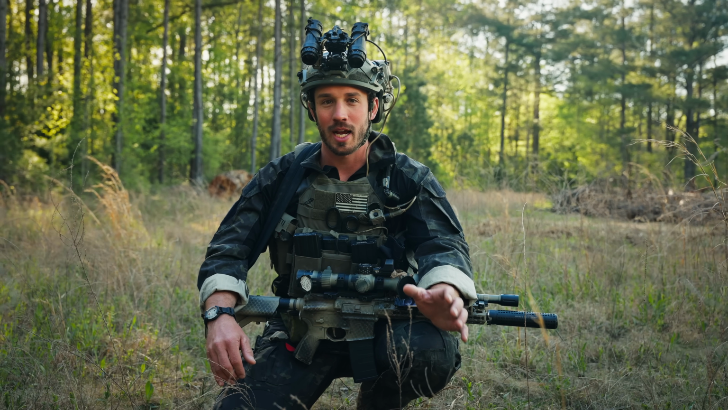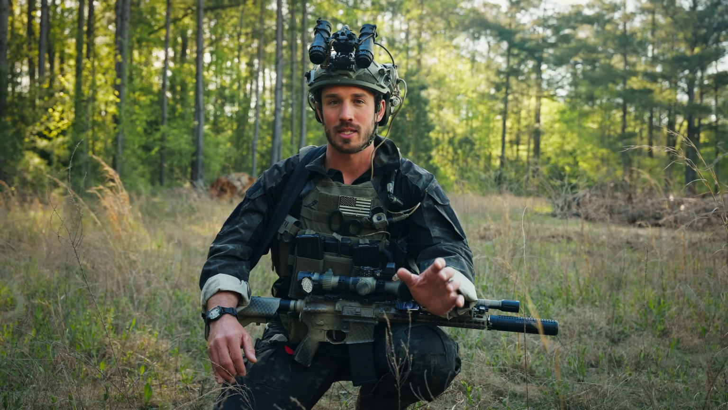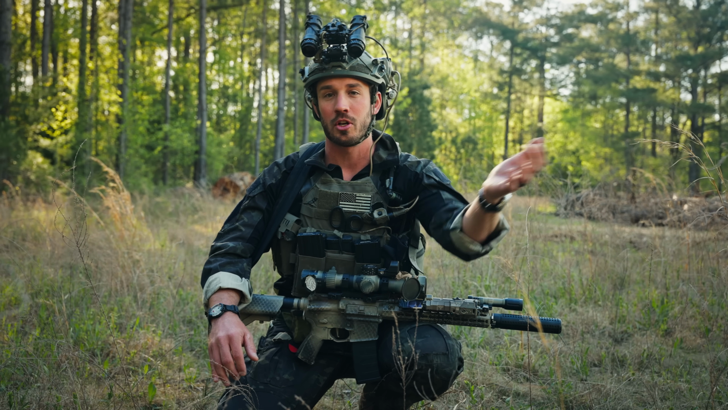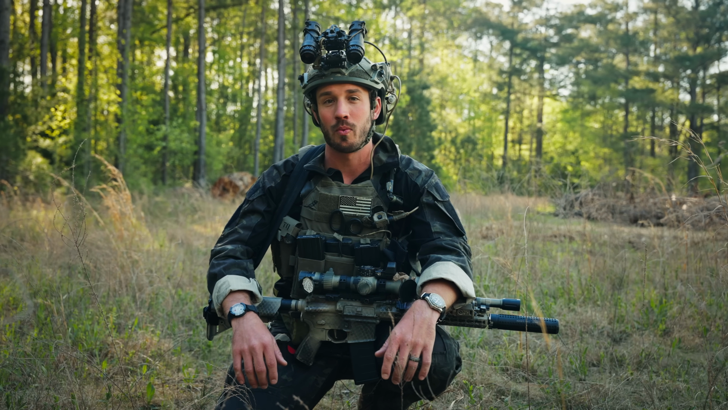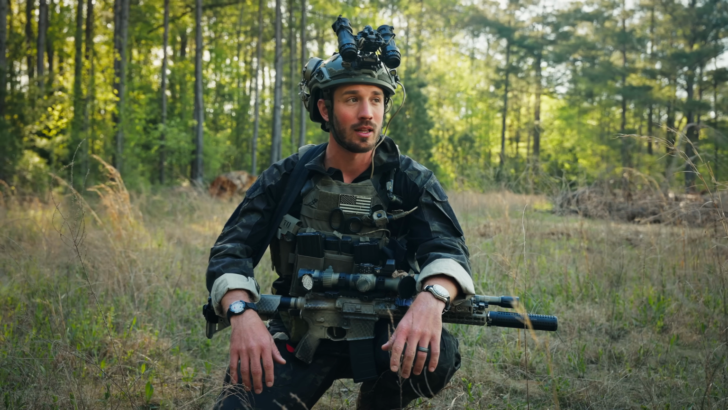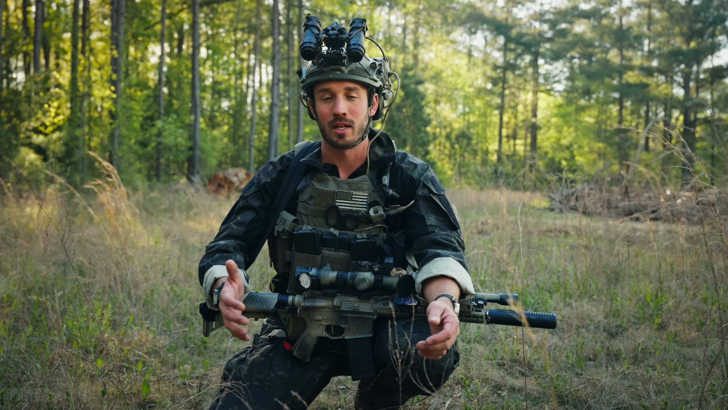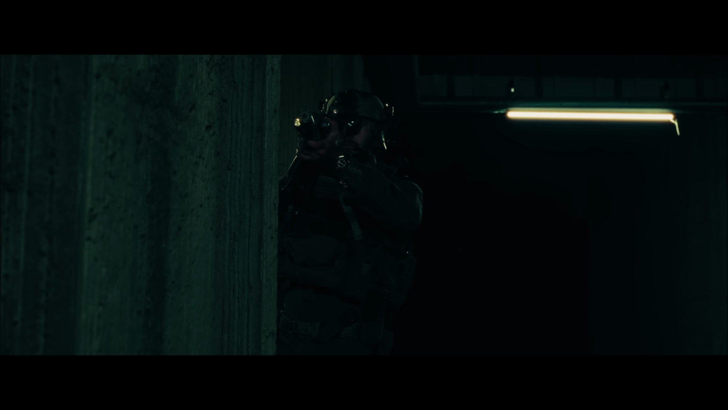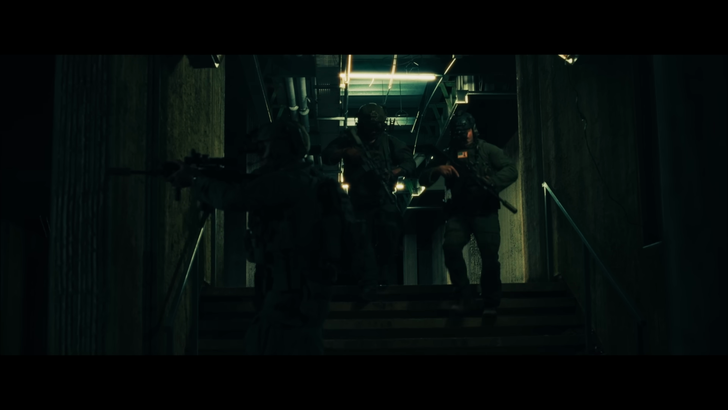But what we should have been able to do was utilize that thermal a little bit more, offset him at a better angle to where he could have seen a different entryway where the enemy team was coming in to kill us. And that would have given us a little bit better heads up, and we should have had a better posture for security to get in, do what we had to do, and then get out.